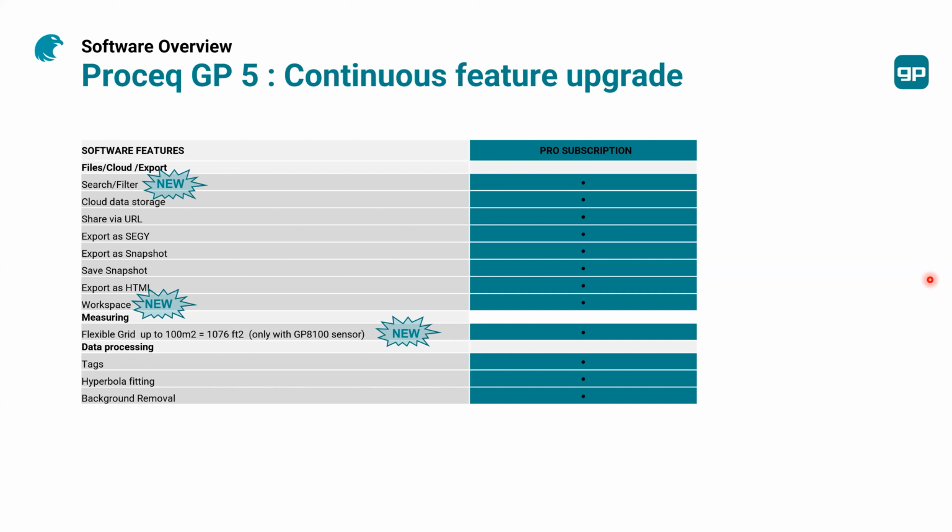So guys, it's very important to mention that we have already developed many features in the last 3 years, and we continuously keep developing, updating and improving it in our pro subscription offer for any sensor. So the previous sensors in the GP series, and also the last one that we presented today, the Proceq GP8100. And good to remind of this wonderful file cloud export, all this collaboration.